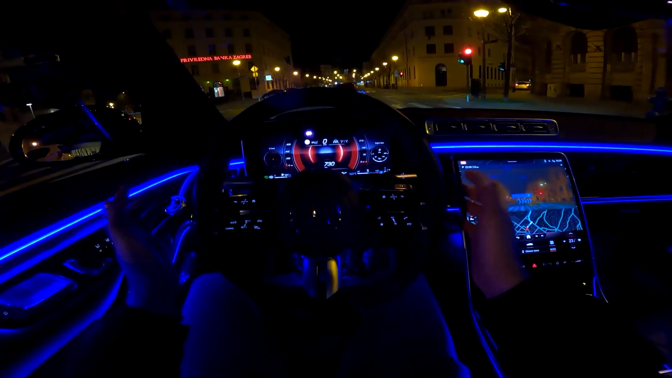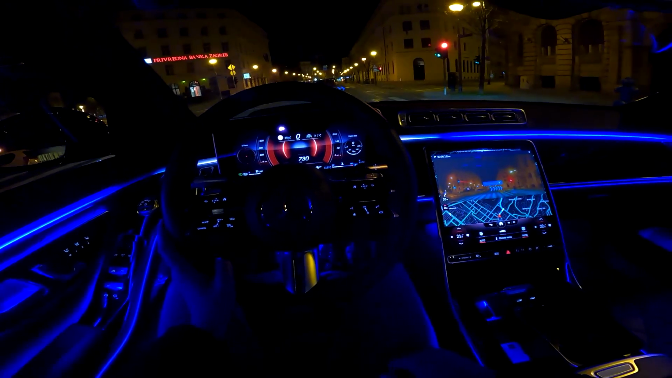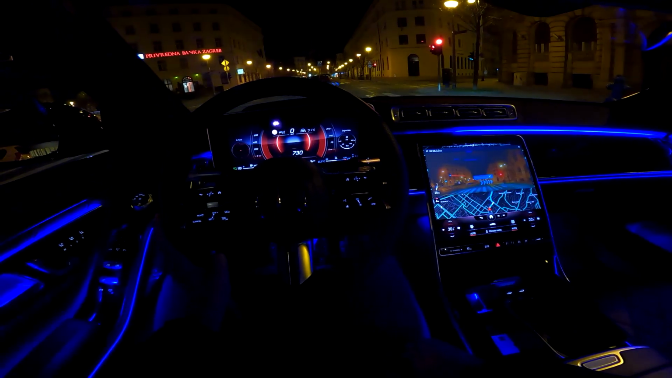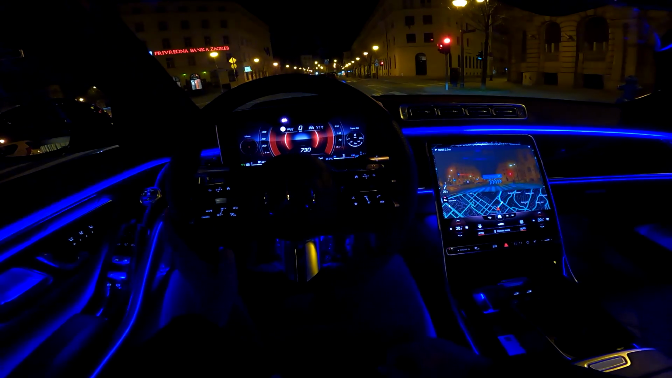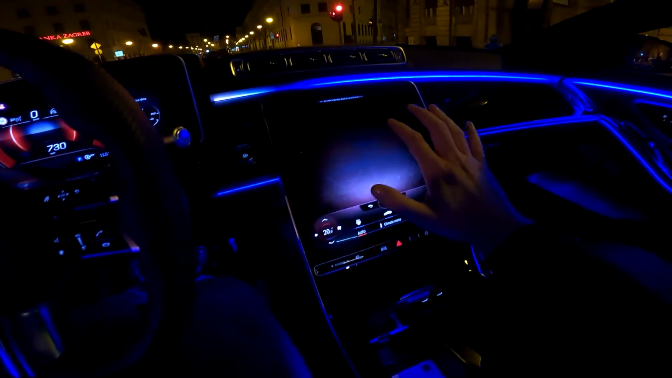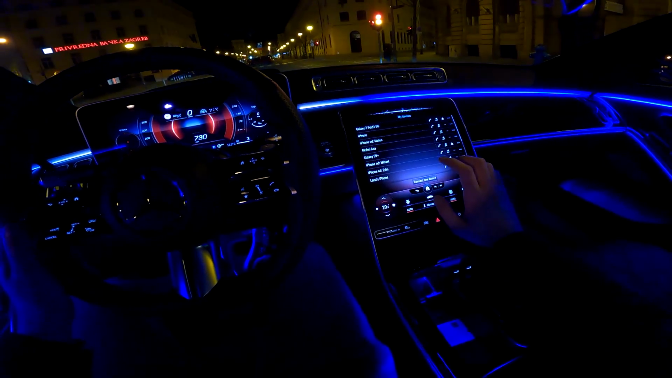Of course, this car does have the MBUX with artificial intelligence. So, lower the temperature. I'm reducing the temperature to 20 degrees. There we go. Once again, so now we have no telephone available. You can now connect your phone. What can I do for you?